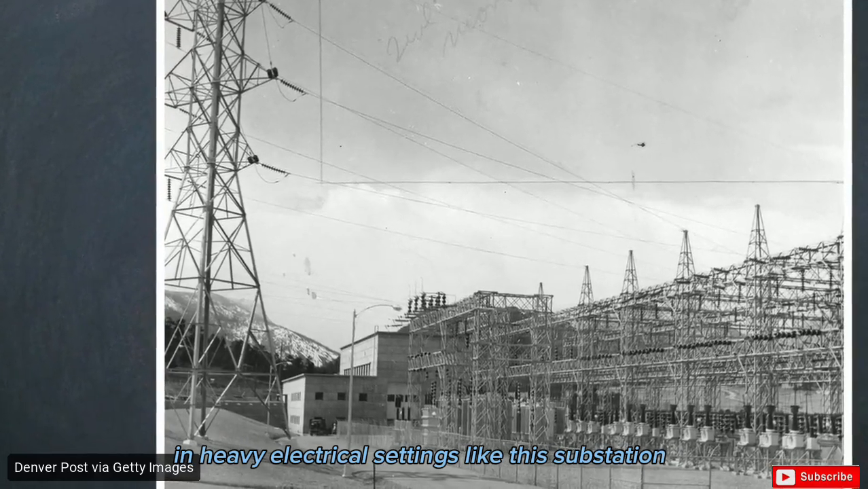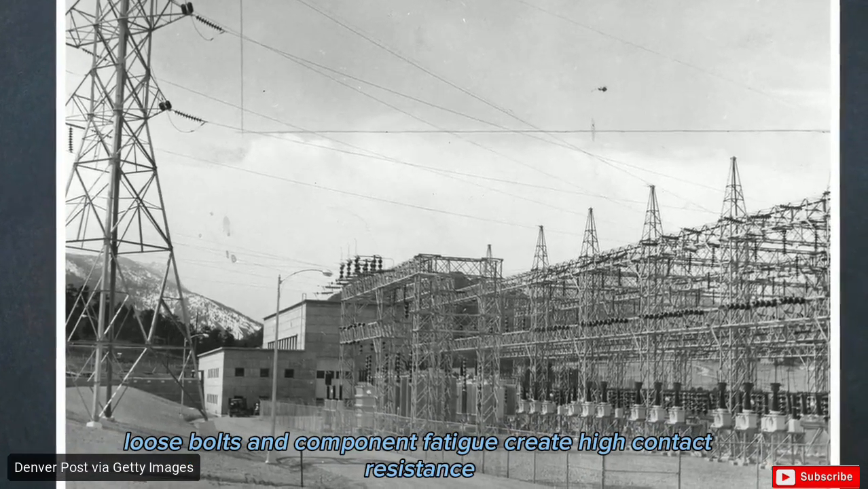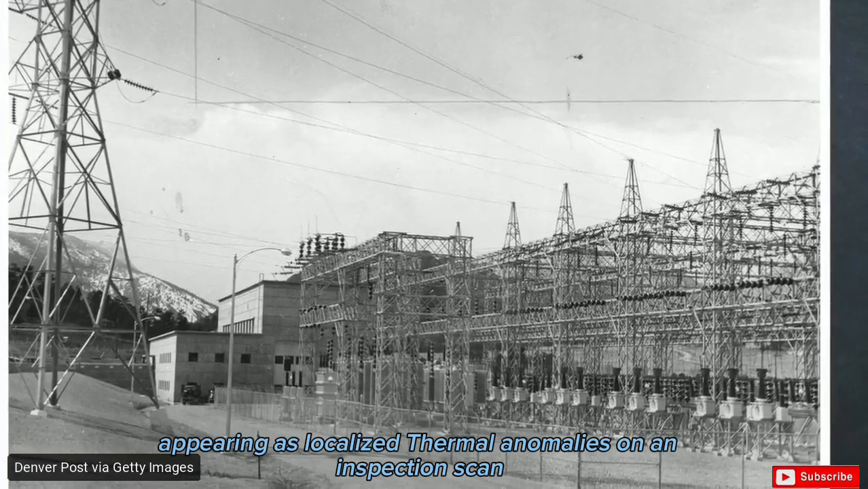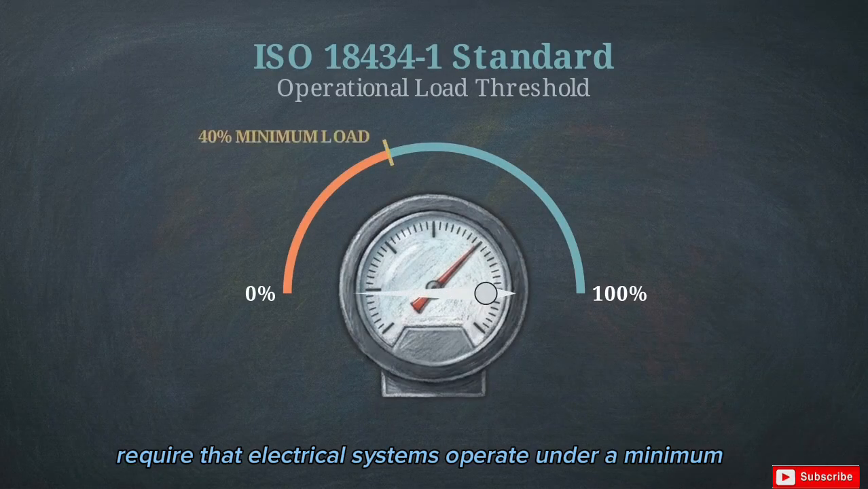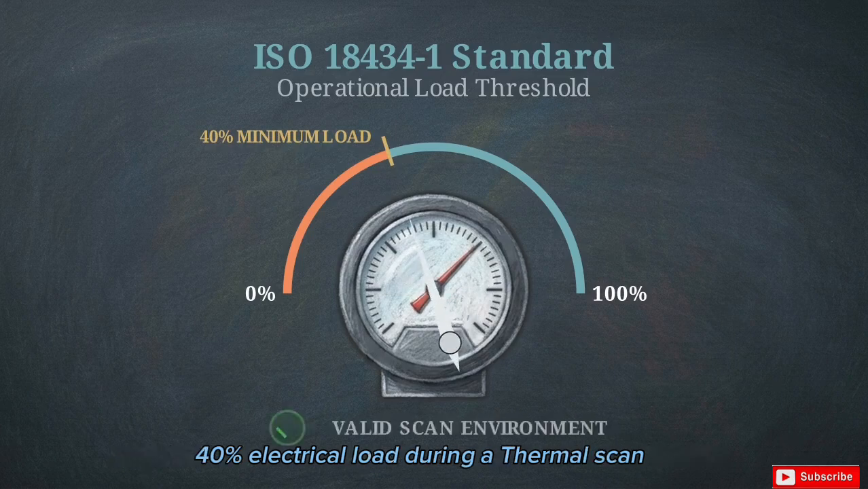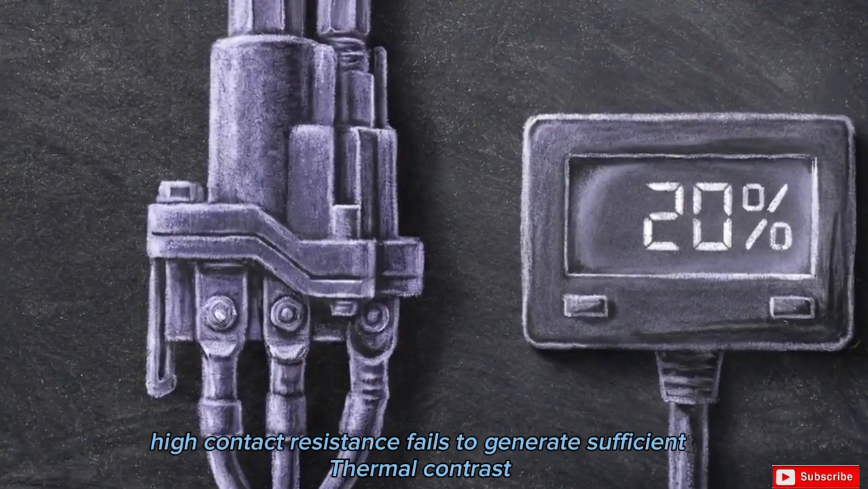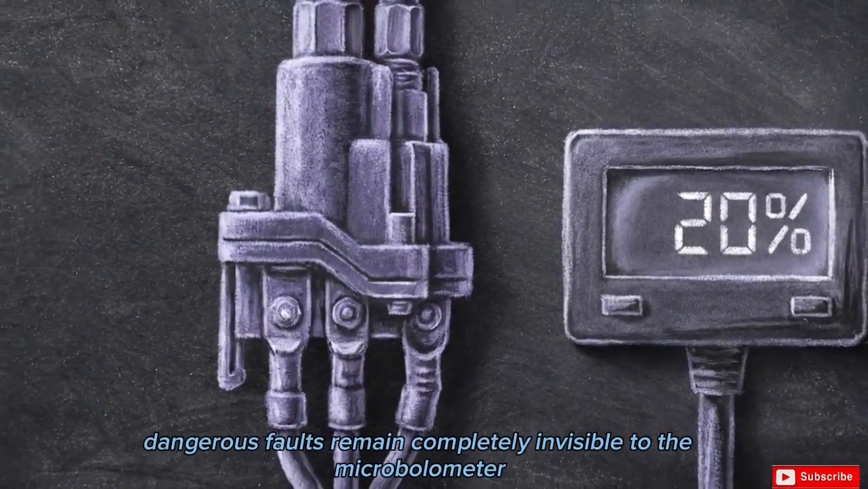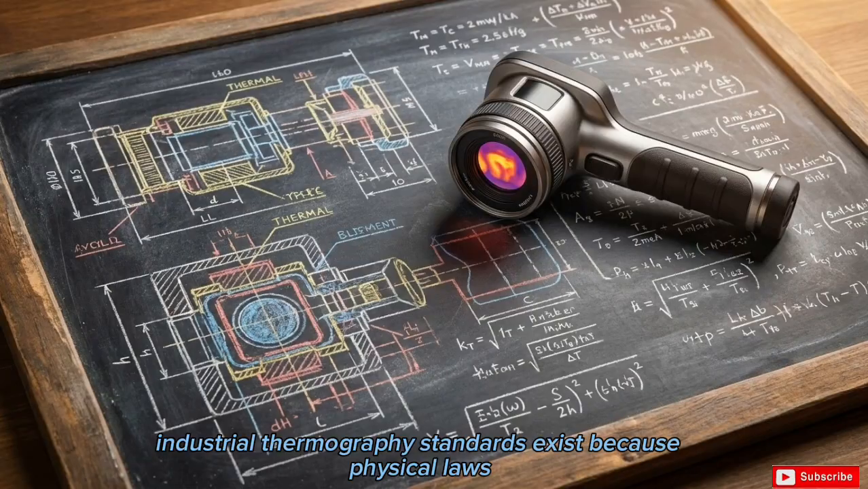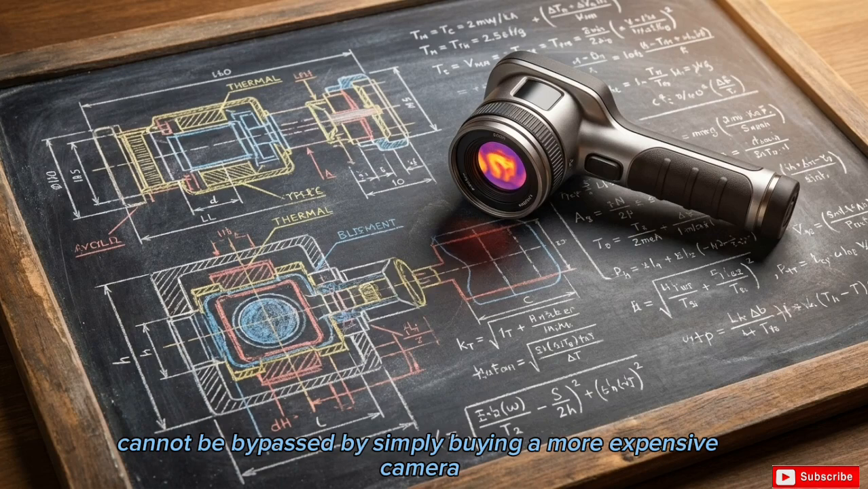In heavy electrical settings like this substation, loose bolts and component fatigue create high contact resistance, appearing as localized thermal anomalies on an inspection scan. But ISO protocols strictly require that electrical systems operate under a minimum 40% electrical load during a thermal scan. Below a 40% load, high contact resistance fails to generate sufficient thermal contrast. Severe, dangerous faults remain completely invisible to the microbolometer. Industrial thermography standards exist because physical laws like thermal conduction and load-based heating cannot be bypassed by simply buying a